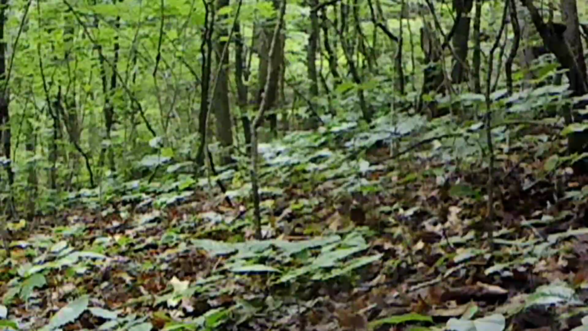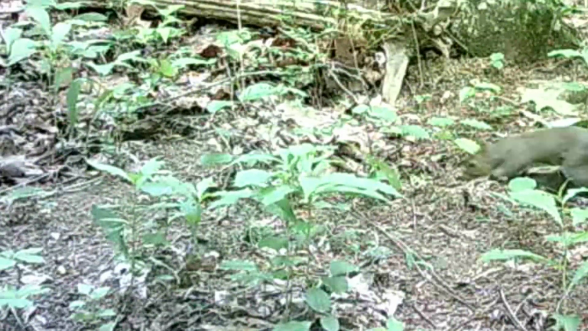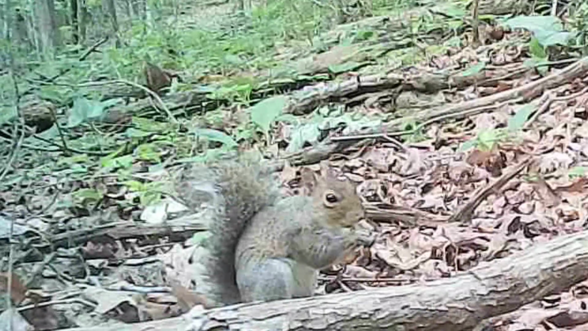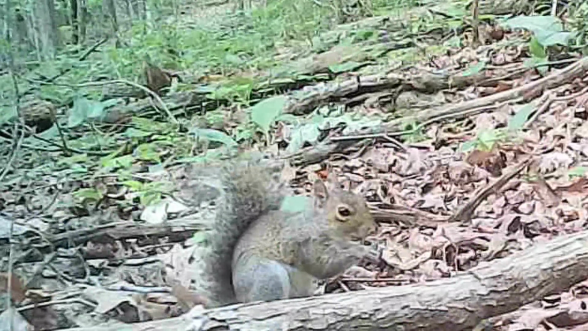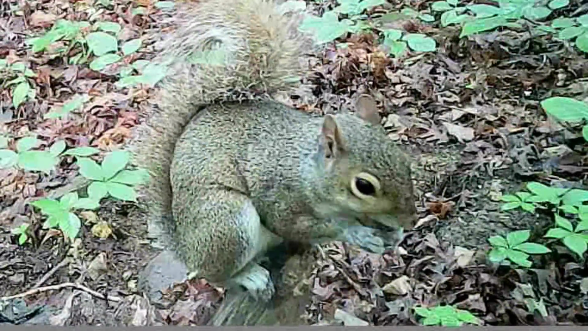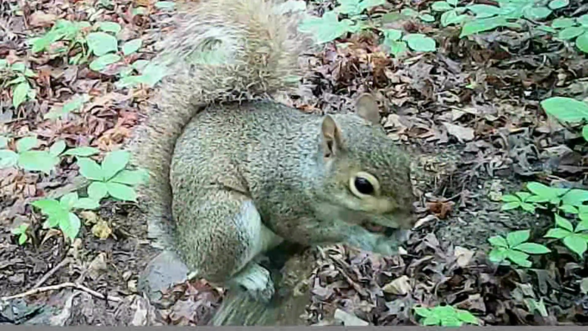Well, it's time for the little squirrels. They're always into something. Work hard all day long. But they find something to eat on. And they're so comical and relaxing to watch. But everything's after them too.